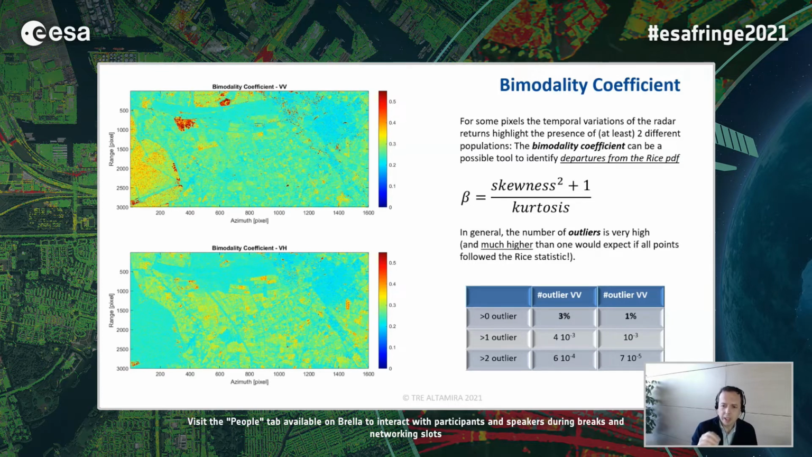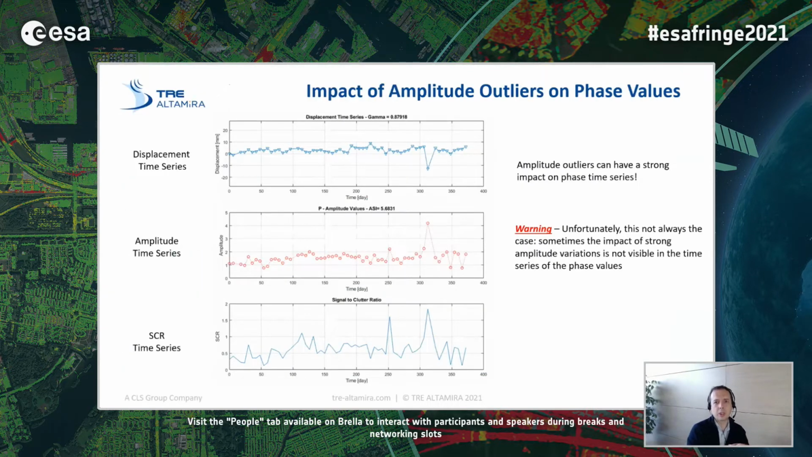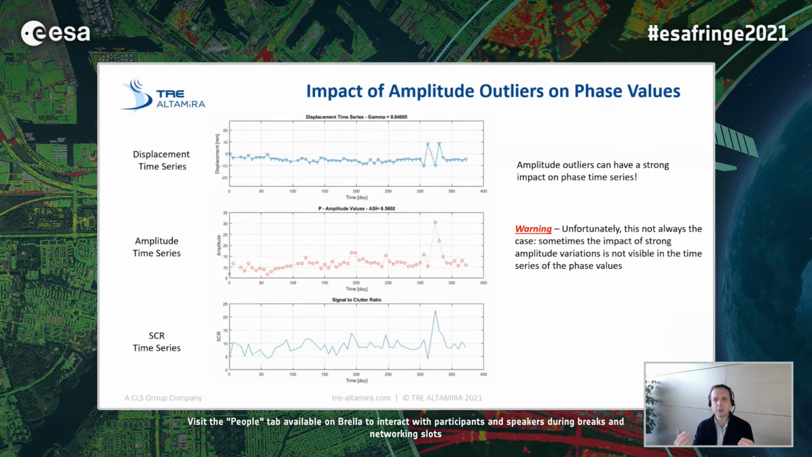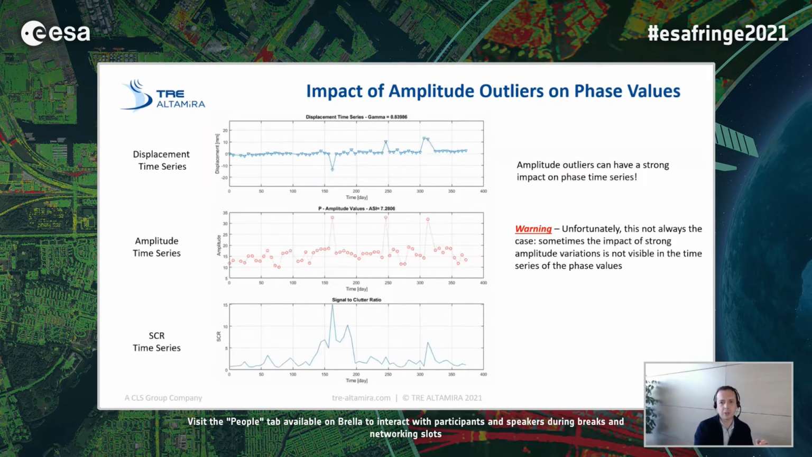Once again, it's important for me to highlight that the data are full of outliers. And so that's tricky. And the number of outliers is much higher than what you would expect if all points follow the right statistics. So the question is, what's the impact of amplitude outliers on phase values?